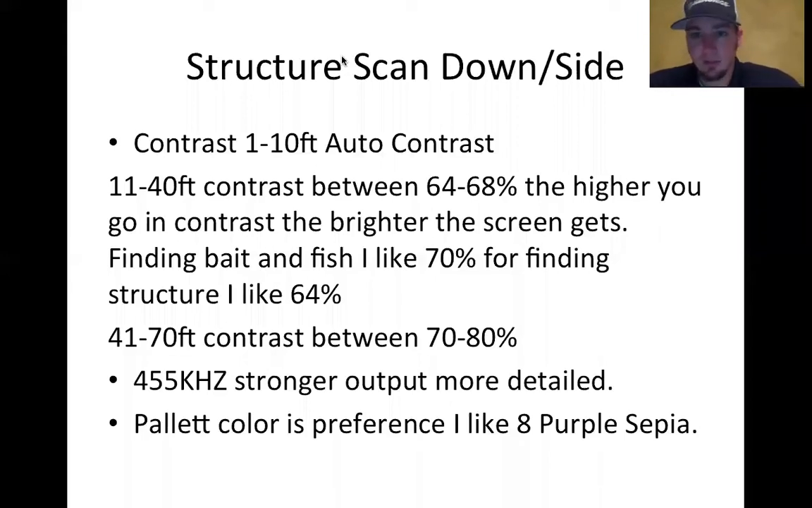Different lakes, and even water clarity, make a difference on your contrast. It seems like with dirtier water, I have to back down on my contrast. When I'm going around looking for bait, I tend to run my contrast at a higher setting, about 70%. The whole screen's bright, but I can pick up that ball of bait further out to the right with my contrast higher than I normally run it at, 64.